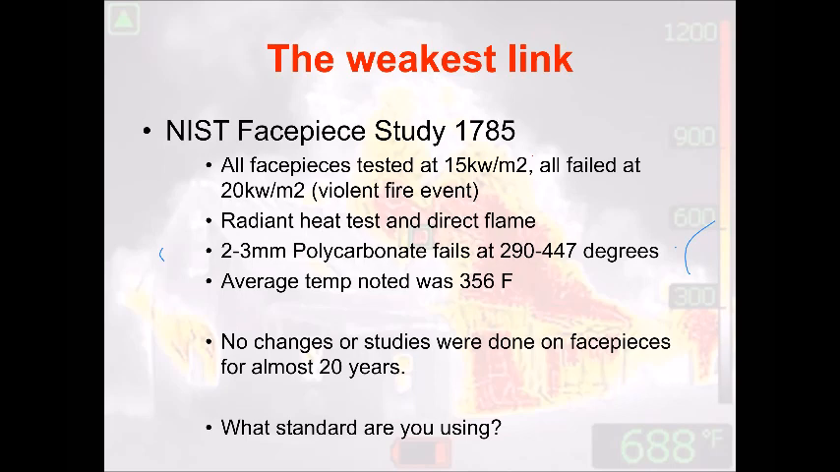At 20 kilowatts, which is essentially a flashover, we started to note things failing at a faster rate. So the information is out there. You have to go out and find it, but we have to protect the weakest link of our gear, which is our face piece, by knowing the environment we're working in and having some type of barrier, which is high quality H2O most of the time.